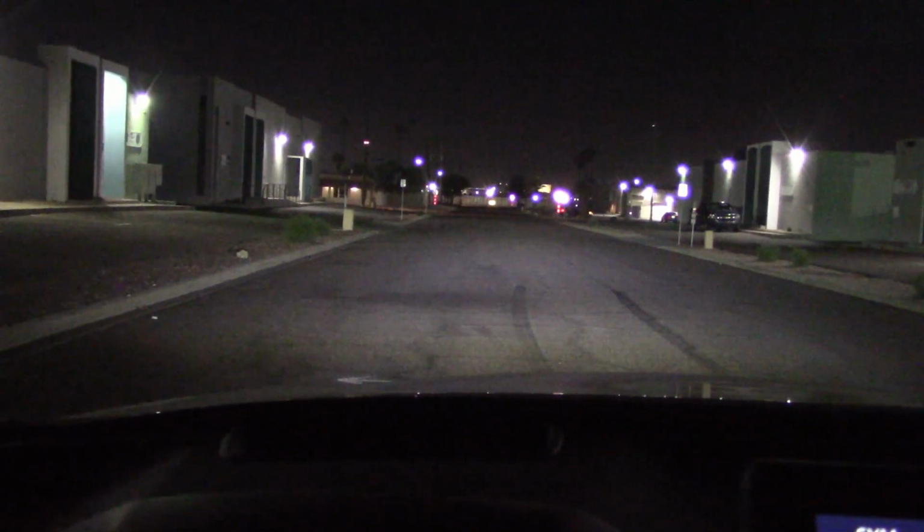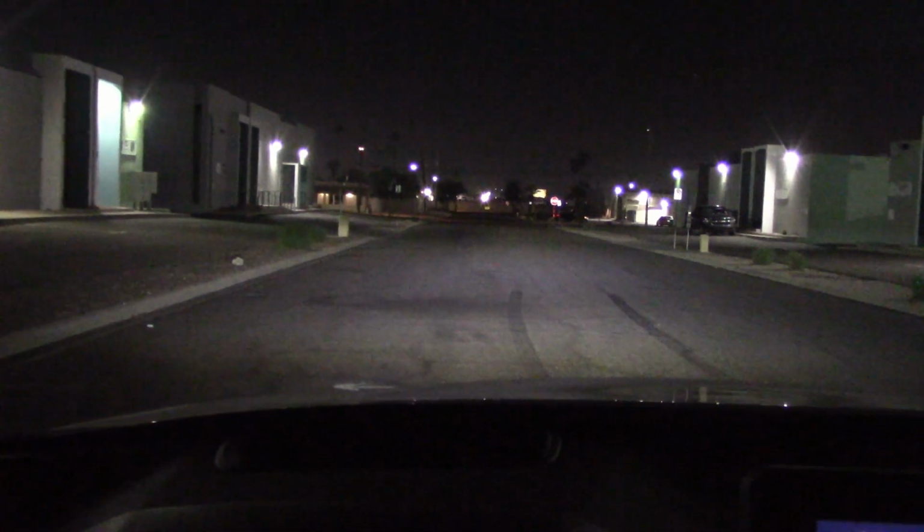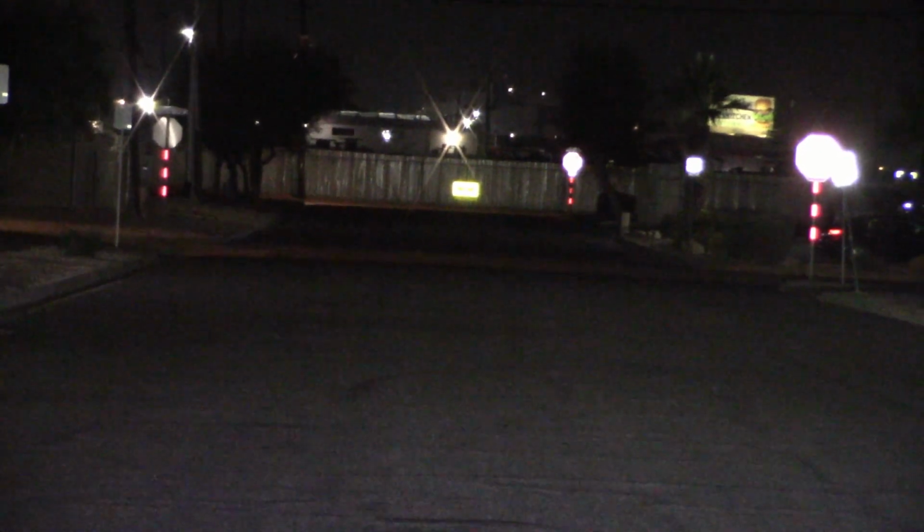Let's do the dark, dingy street test. Got the regular headlights on. High beam. Well, they do reach out. Turn off. Oh, a little out of focus there. Camera didn't like that.